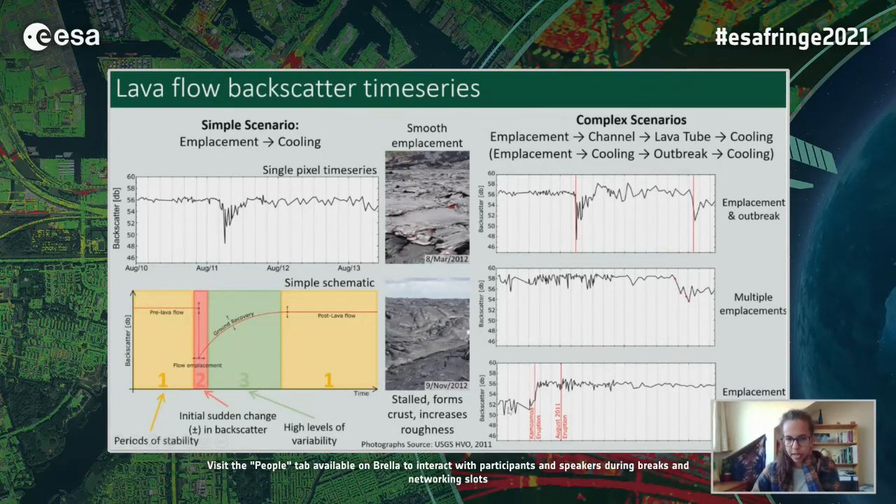Then we also saw that our initial drop, what we kept calling an initial drop, can actually be an increase as well. So it's just a sudden change in the radar backscatter associated with the emplacement of the lava flow.